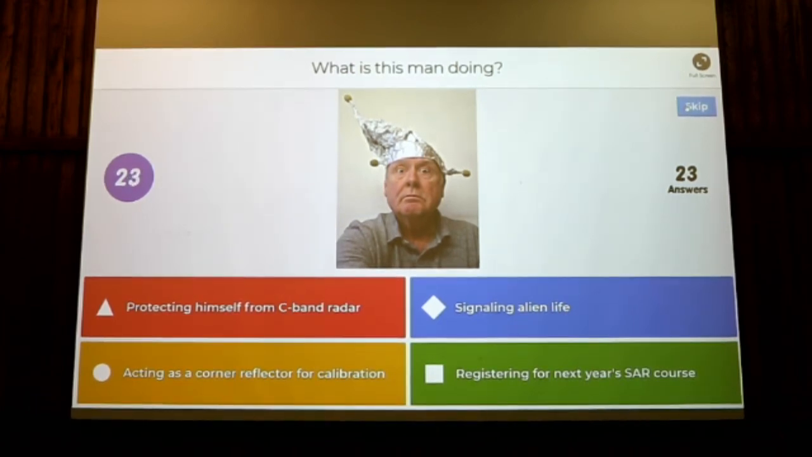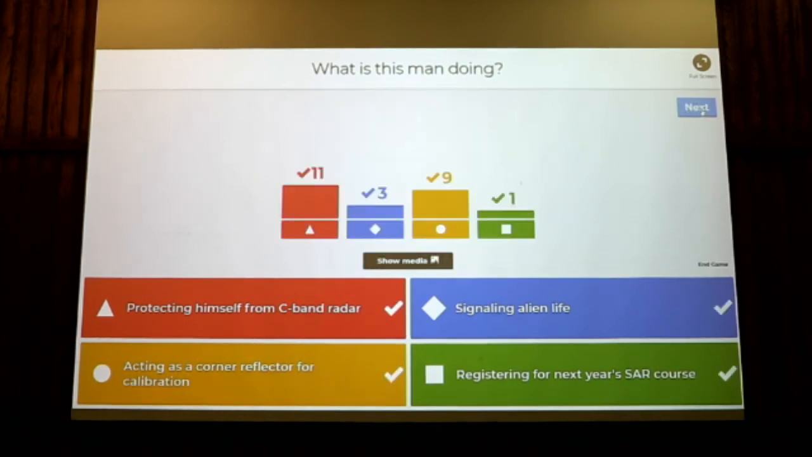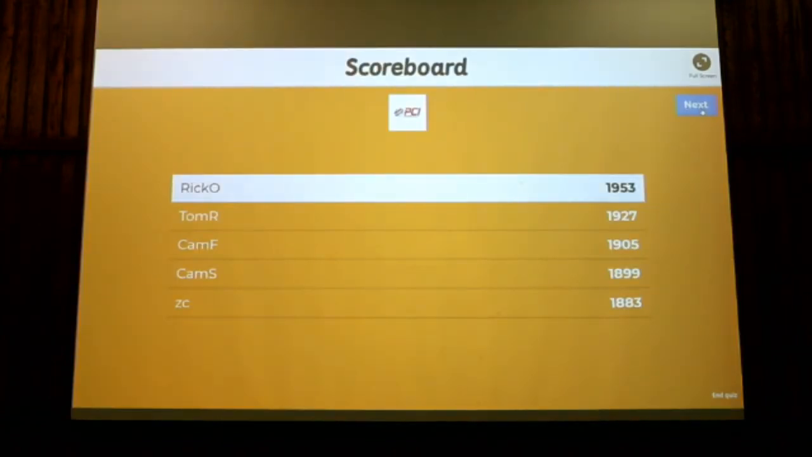All right, I think we got 23 people. So when I hit 23, I'm going to go next. Oh, all right. Rick is still in the lead. I think everything was correct. Like there were no wrong answers there.